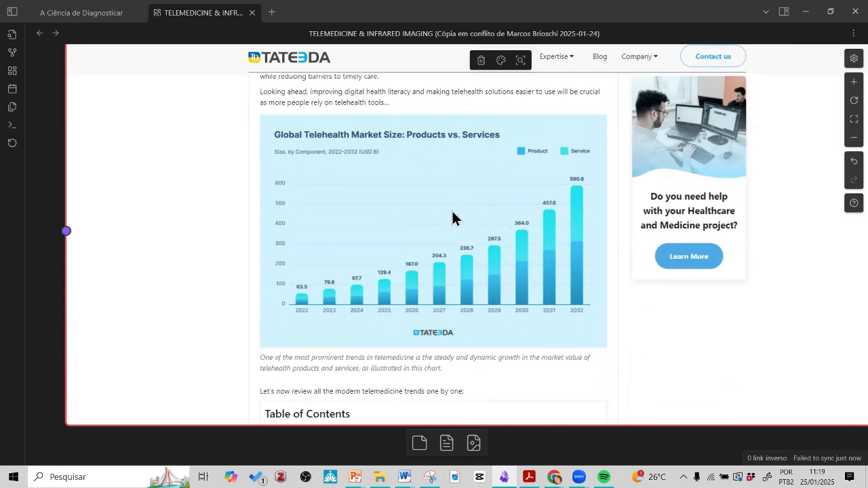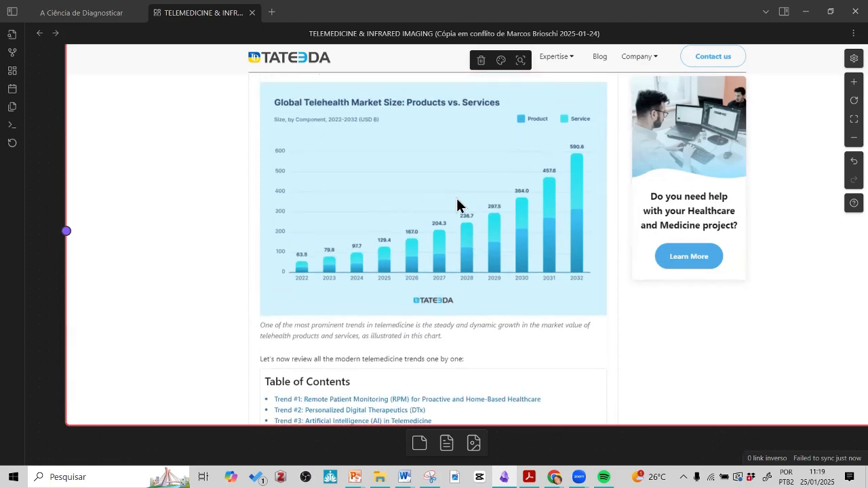So we have many people using telemedicine much more, and every year it increases. So we cannot stay alone anymore, thinking that we work just in that community. We need to increase this.